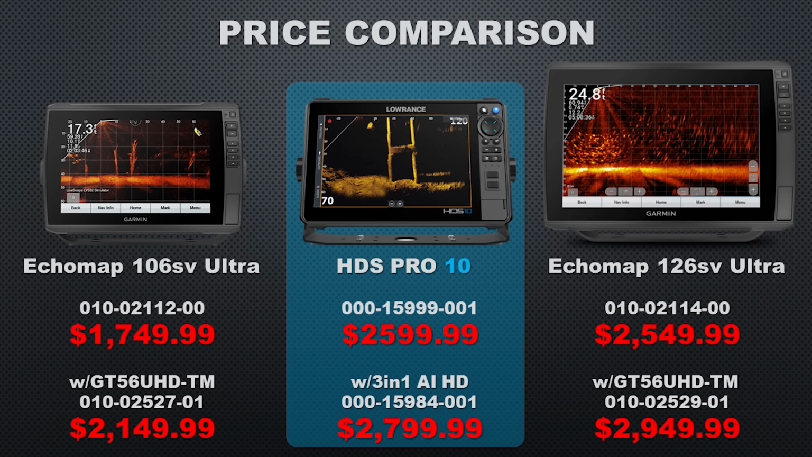I think Lowrance came out with that 10-inch size because Humminbird has it, Garmin has it, and really 9-inch units in the top of the line series are pretty much the smallest people are putting on the boat now. So having that 10-inch, it kind of fills that gap between the 9 and the 12, and it helps it fit in at another price point that some people may find a little bit more affordable. However, when you compare it to a Garmin unit, a 10-inch Garmin unit, you're actually quite a bit more money. It's almost comparable to the price of the 12-inch Garmin EchoMap 126 SV units.